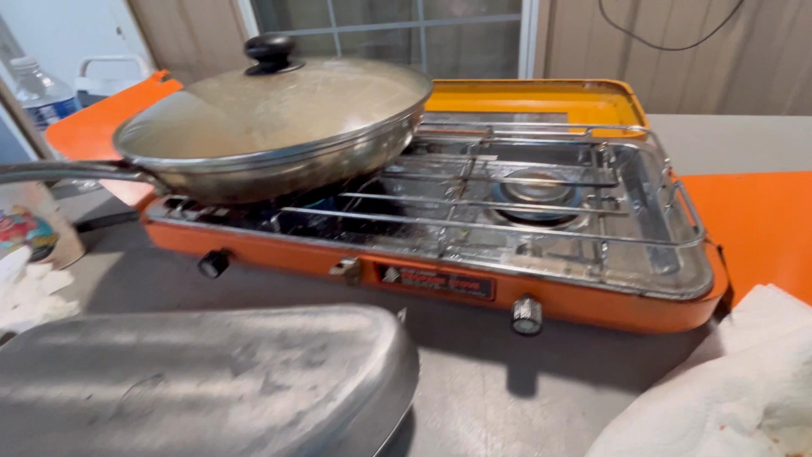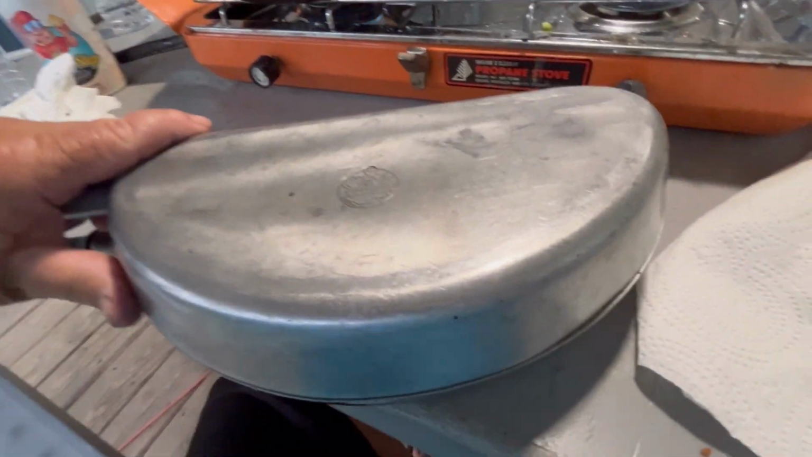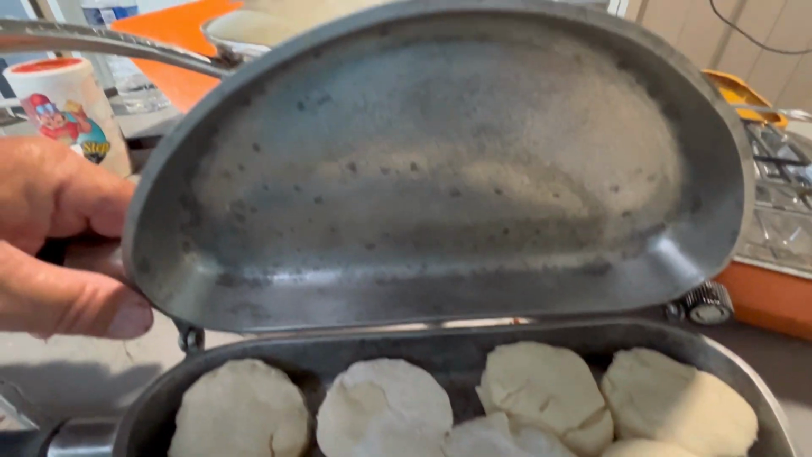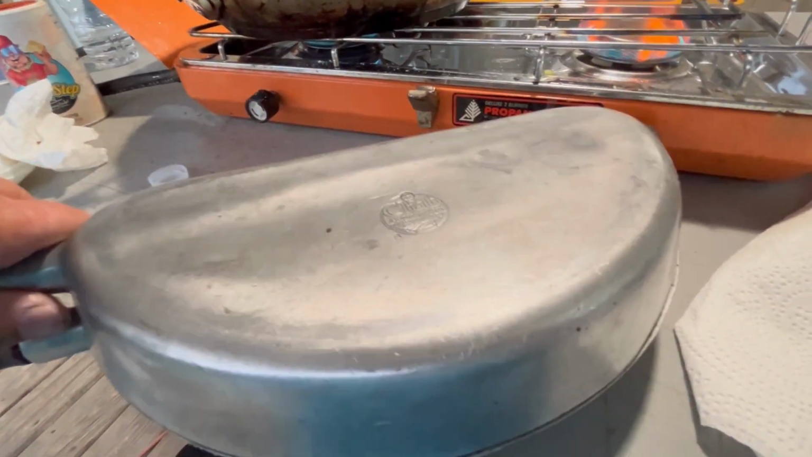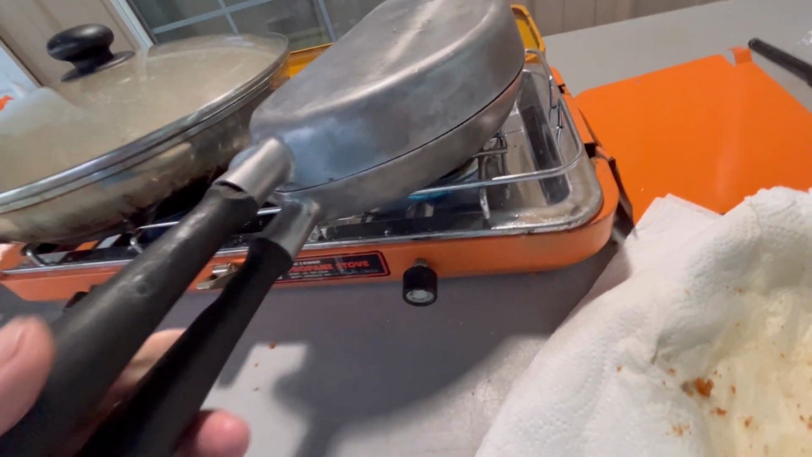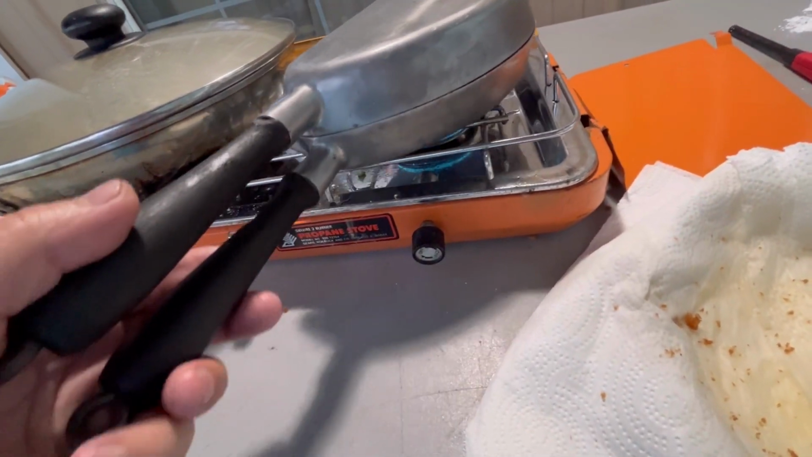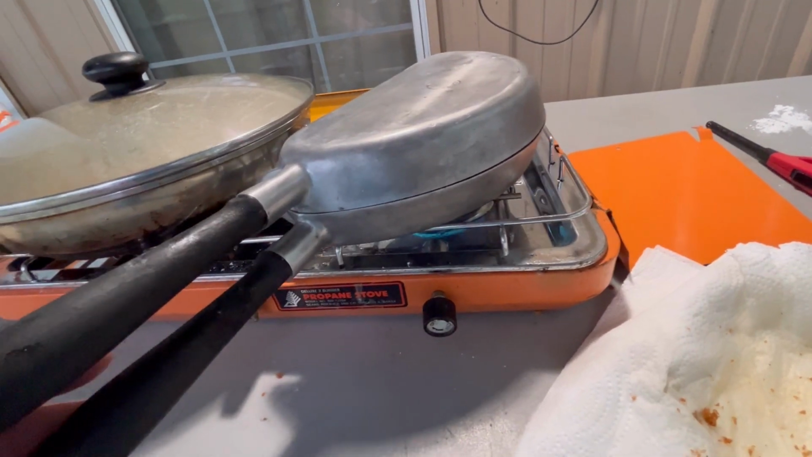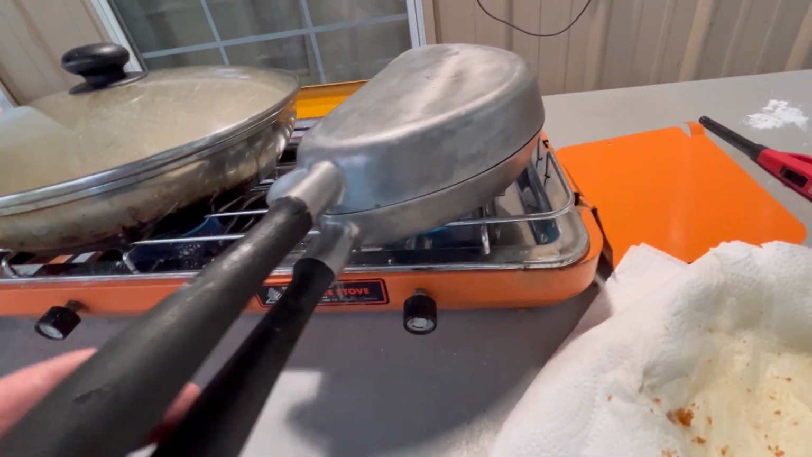All right, guys. What I'm gonna do now is, I got them biscuits. It's in this thing. It's already been oiled up, and I'm gonna put these biscuits on that fire right here. You ain't gonna believe it, but I'm gonna just move it around ever so slightly, and every now and then when I think the bottom is getting brown, I'm gonna flip it over on the other side. We're gonna have biscuits, bro.